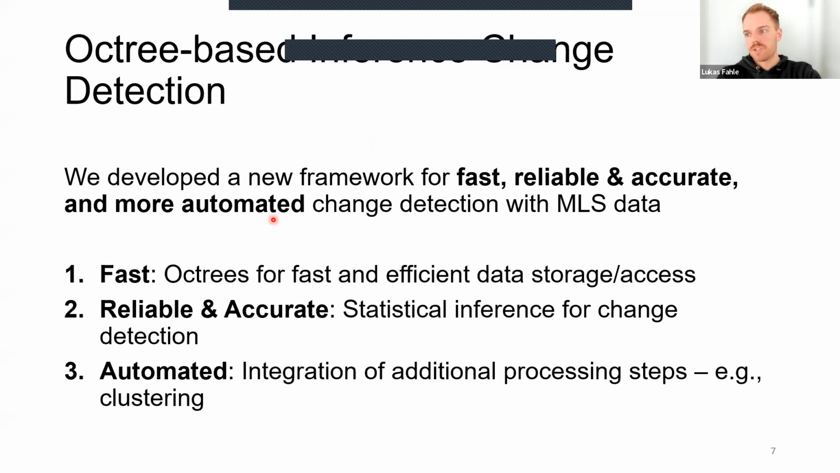So let me now go a bit more into my recent research, which really focused more on the data analysis part: doing change detection on these large data sets, and doing that efficiently and reliably, and like I said, in a more automated fashion. And what we did is we developed a framework that is based on an octree, and I'm going to talk on the next slide a bit more about what that is. And basically what it enables us to do is faster change detection, so it's very efficient.